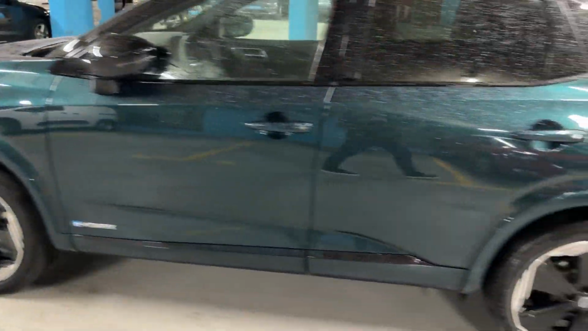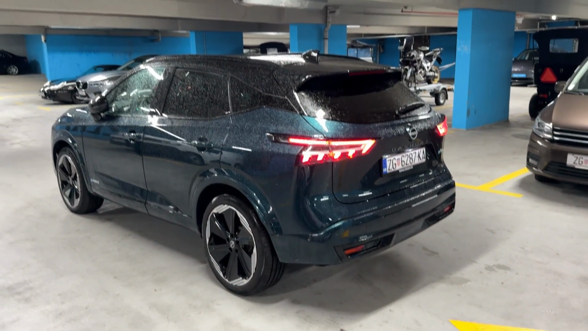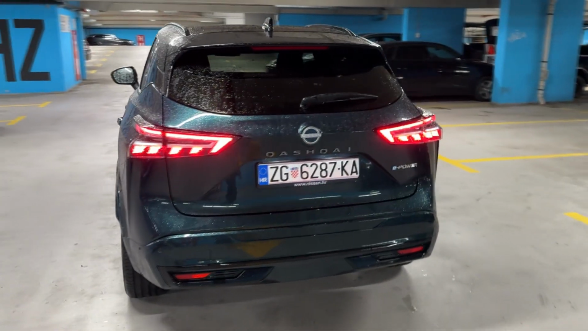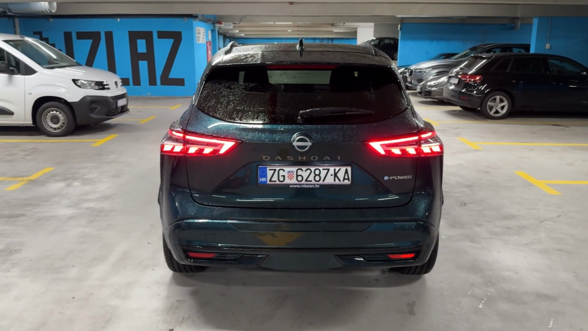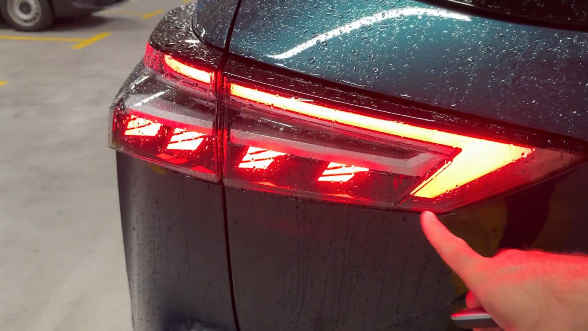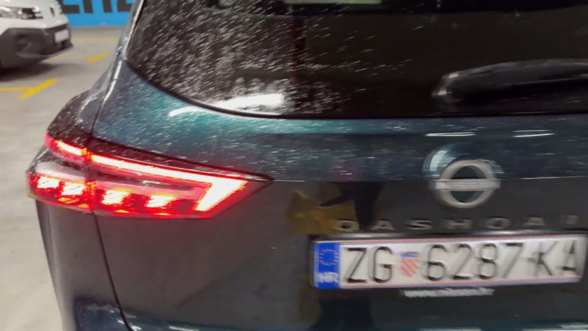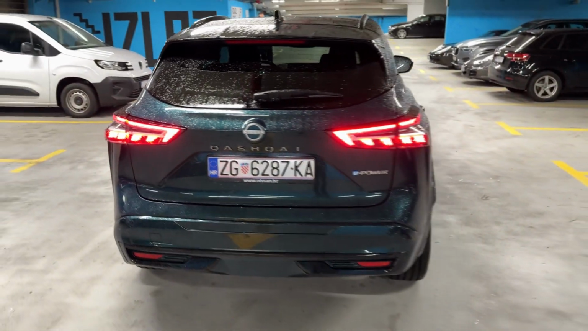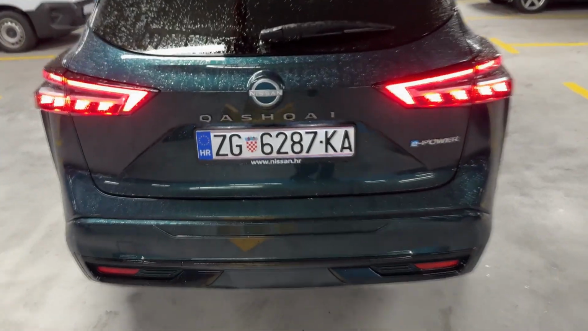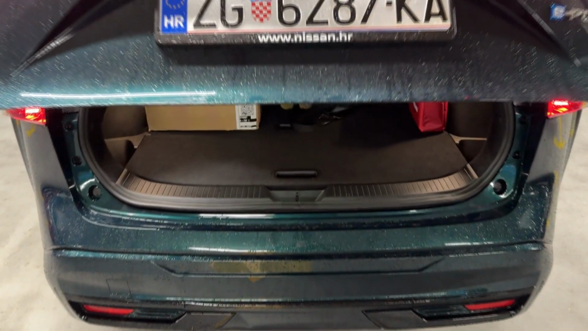And now we move on to the rear of the car. Look at this. So when I unlock the car, gorgeous lighting signature. The shape of the tail lights, as you can see, is similar, but we have the all-new inner housing with the new lighting signature, really looking impressive indeed. Now the rear bumper is very sporty indeed in this trim, and I will also show you the trunk space.